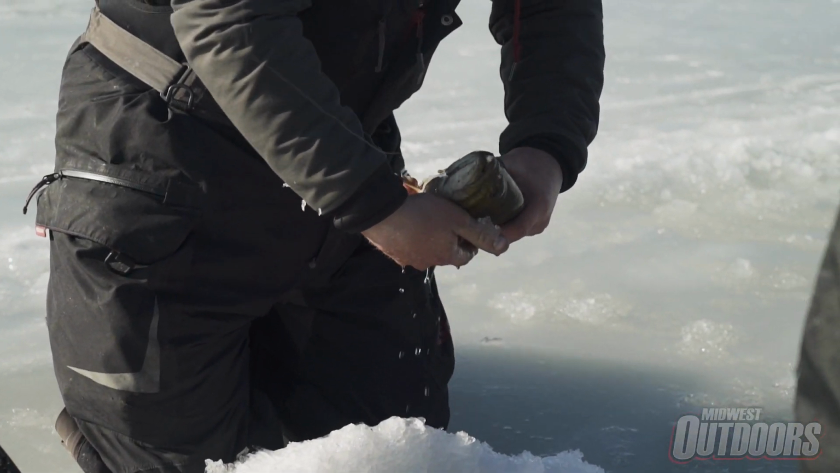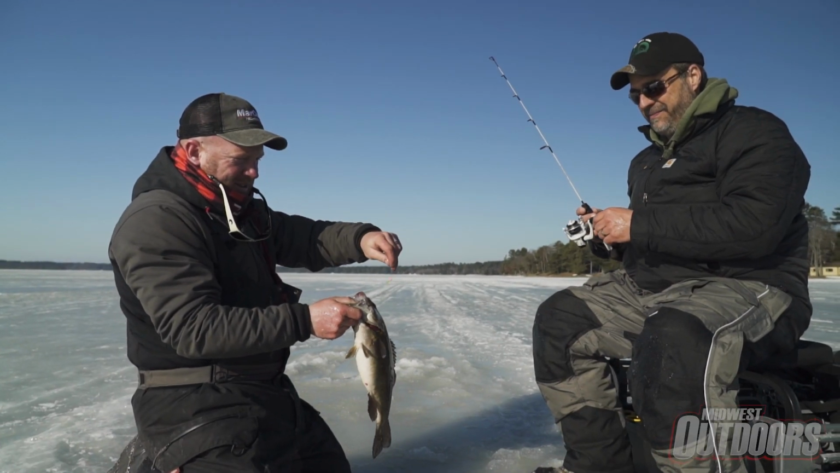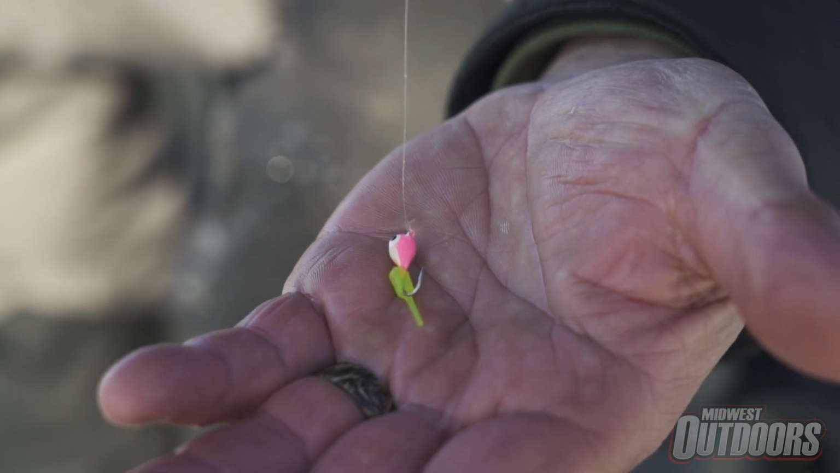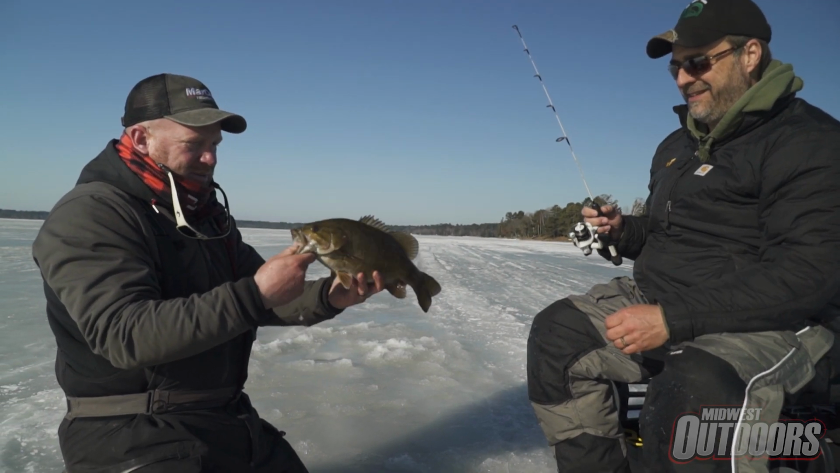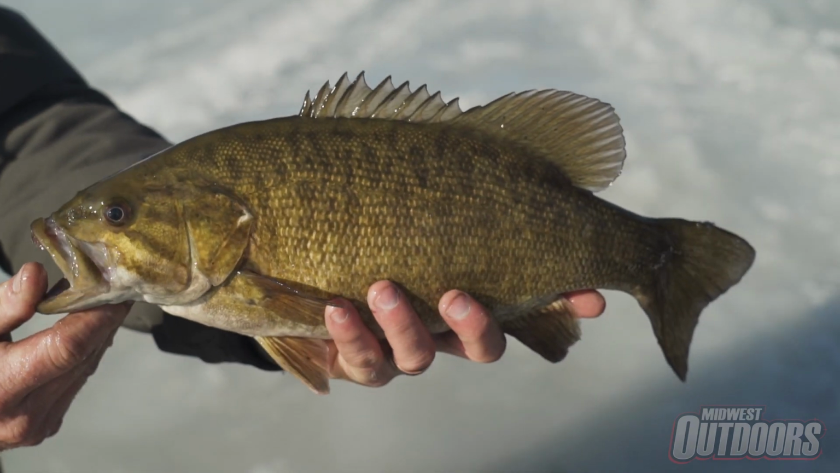Now, that's fun on ultralight. Look at good old bronze back. Oh, that is awesome. A little tungsten, 2-pound test line. Check that out, compared to the fish. Just a small tungsten, little plastic on the back. Well, that's pretty cool, huh? Yeah, boy, they're just such pretty fish. To be quite honest, I could catch those all day.